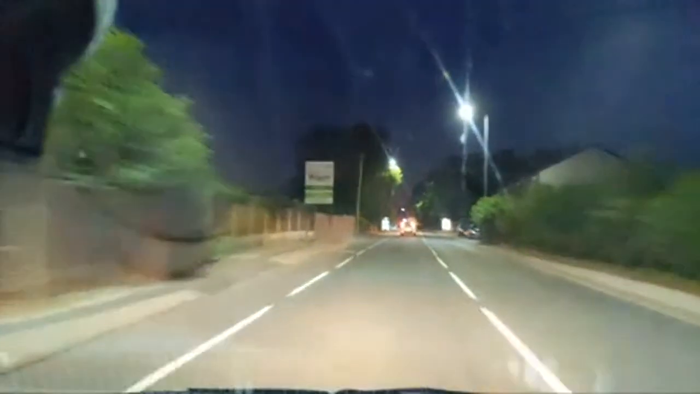I never went, but there's a load of houses now on the left after this van, or actually where the van is. Like in good old Wigan.